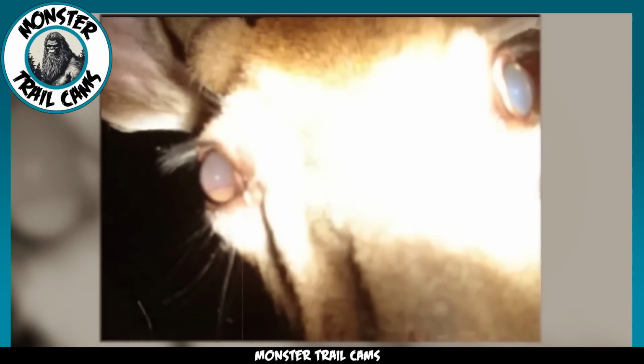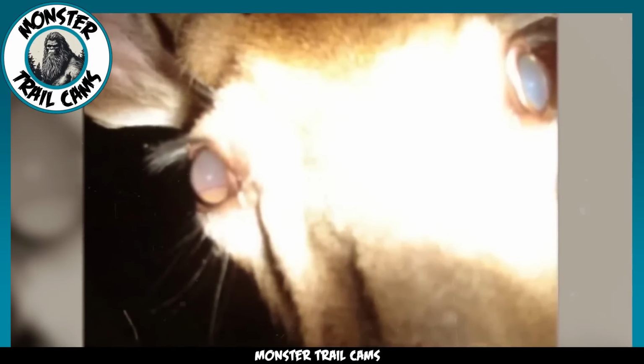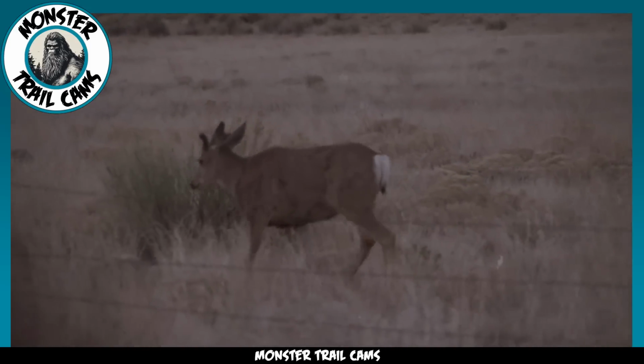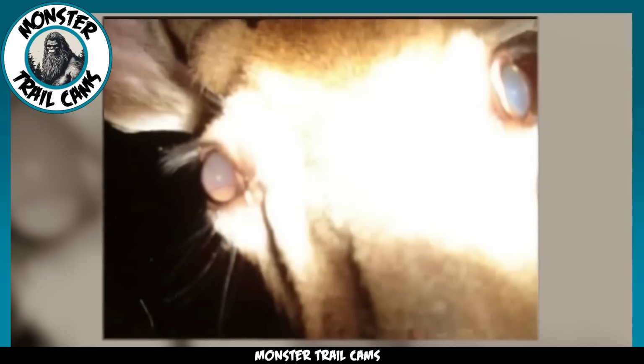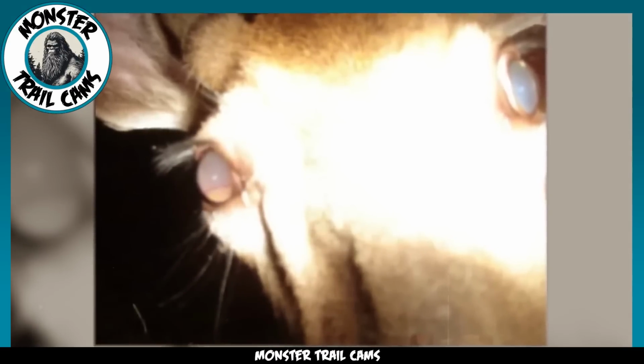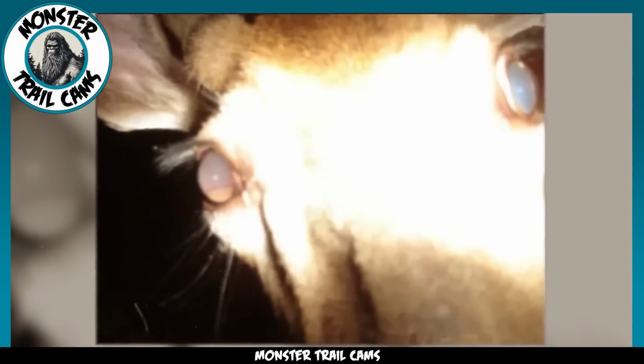In conclusion, this video captures a typical encounter between a curious white-tailed deer and a trail cam. Deer's natural curiosity, particularly when they are young, leads them to investigate any changes in their environment. The glowing effect observed in the deer's eyes is simply a result of eye shine, a fascinating adaptation that helps them see better in the dark.